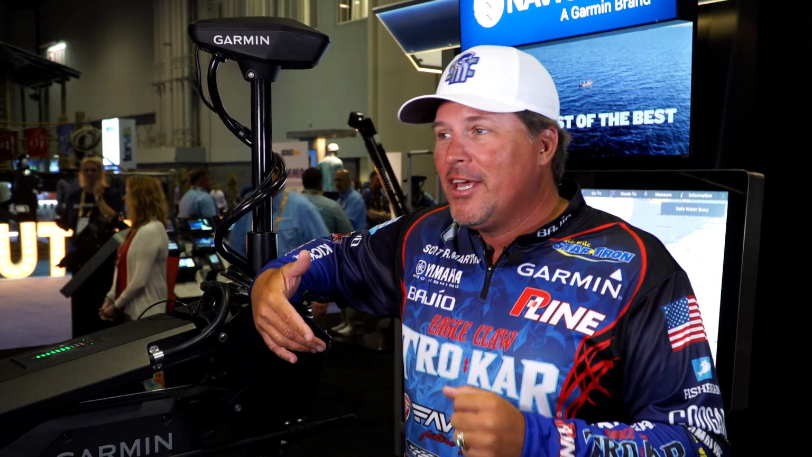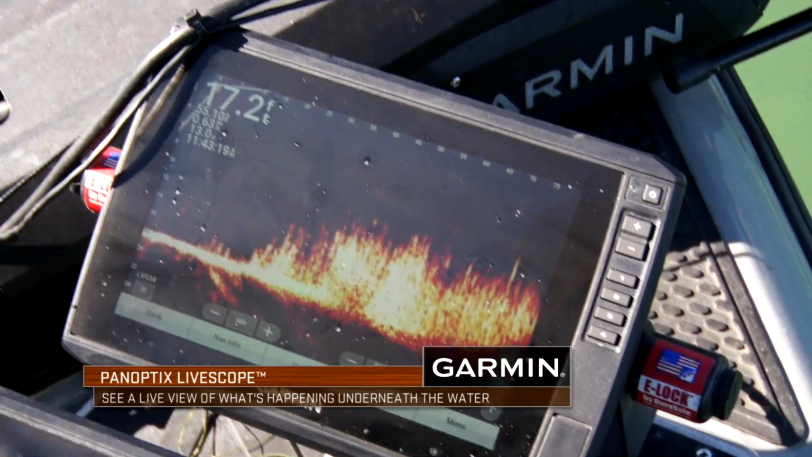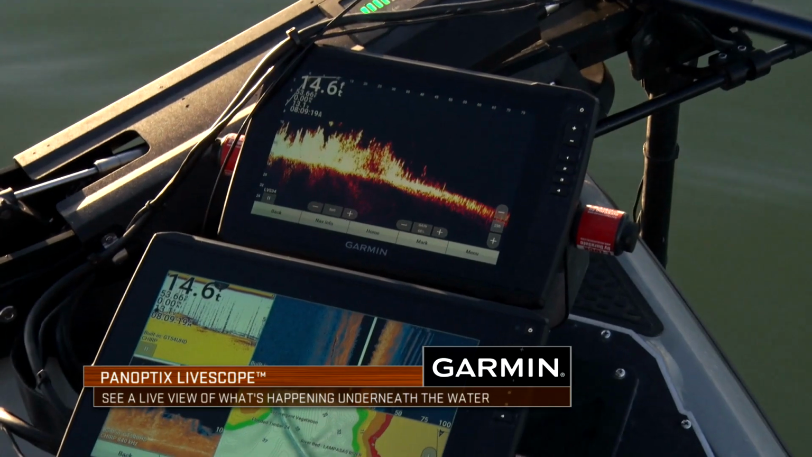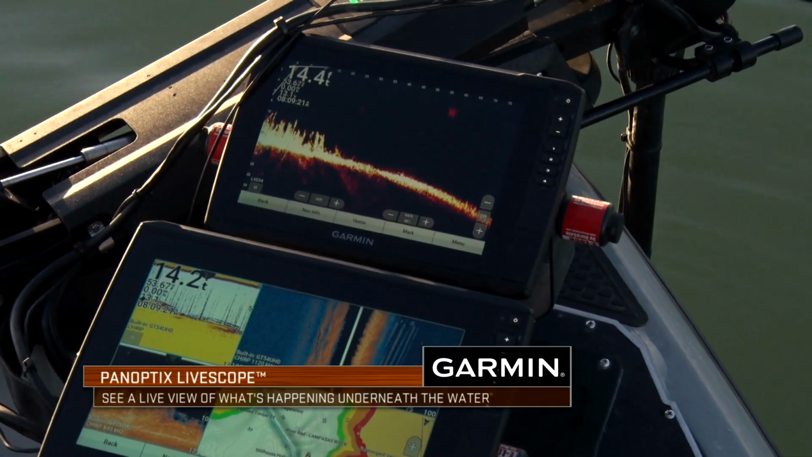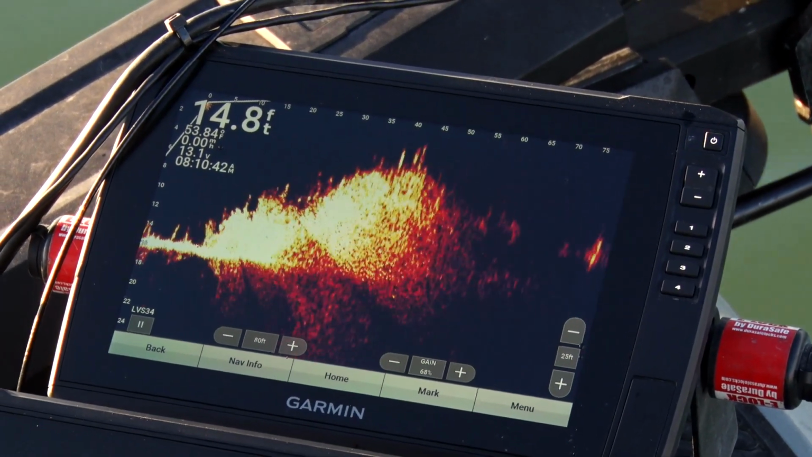How's LiveScope changed my fishing? It's changed my fishing in a way, it's educated me. I've learned more about fishing in the last 3 years of using Garmin LiveScopes than I have in 25 years of competitive fishing. It allows me to see how the fish react to baits, how the fish react to structure, how they react to different times of the day, cloud cover, sunny, all the different conditions. I can see what's going on all around the boat.